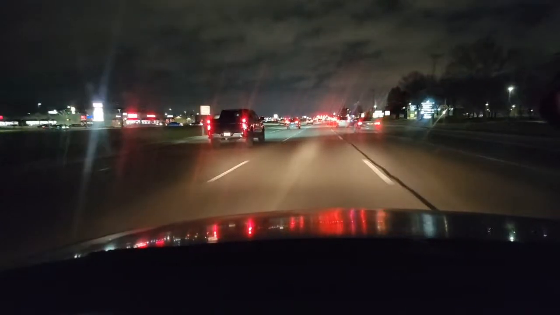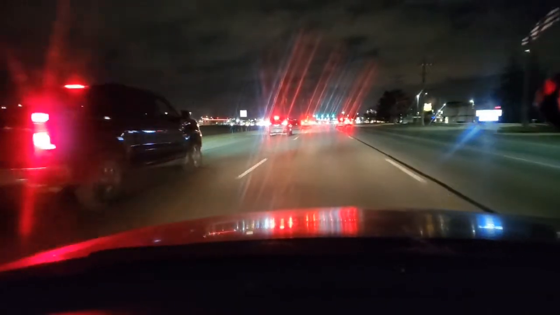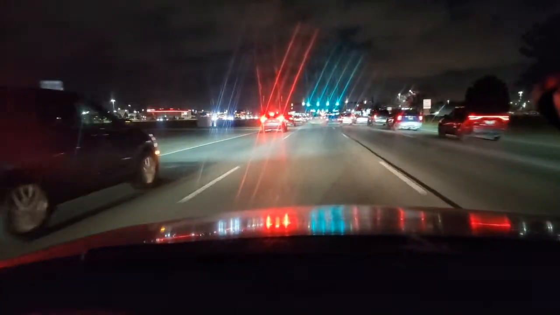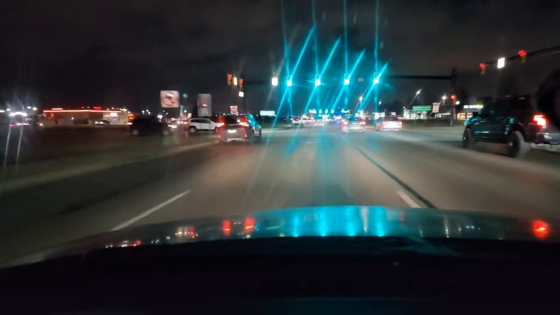This is one of the main thoroughfares in this area. The speed limit is 50, but people will do 55, 60, 65. Like this car's tailgating me right now. And this car in front of us to the right, they're an erratic lane changer. They're just cutting lanes back and forth. We can't go anywhere.